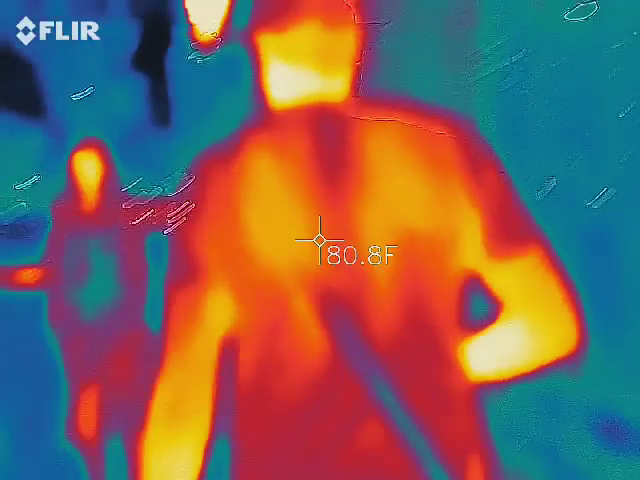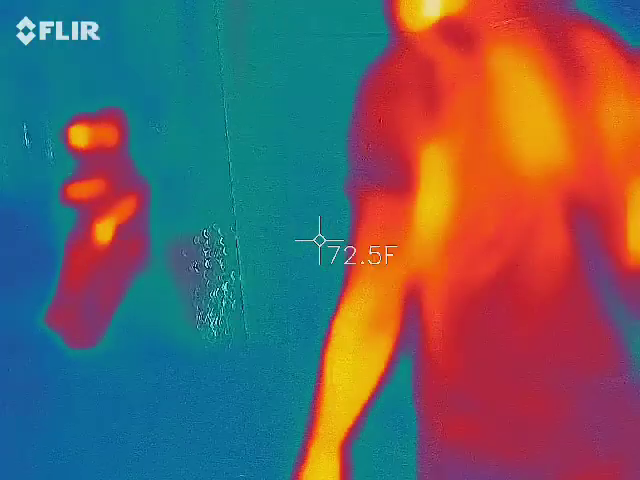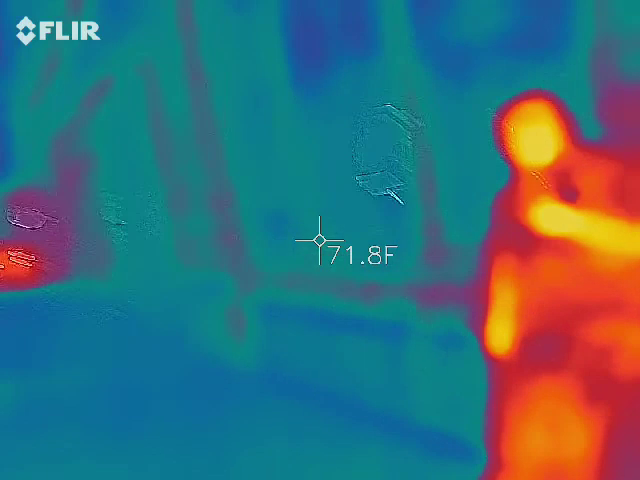Well, we've already had it be 80 at our house and stuff, and then all of a sudden last week we got 4 inches of snow. I was actually, we were supposed to leave town Thursday.